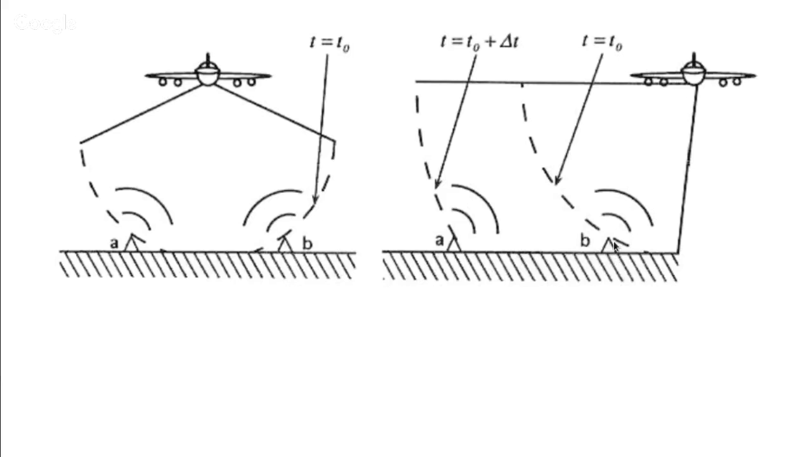So if you are not able to detect the phase difference between two features on the ground, like in the scenario on the left side, then you can't tell them apart in the imagery. But if you are able to tell the phase difference apart between two targets, like on the right side, you will be able to tell the two targets apart. So this is one more fundamental difference between optical imagery and radar imagery.